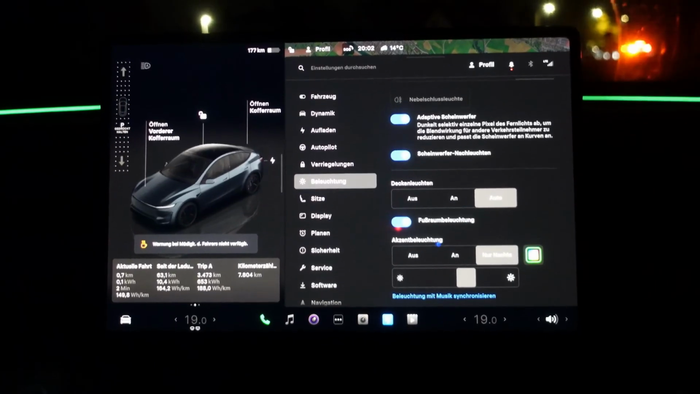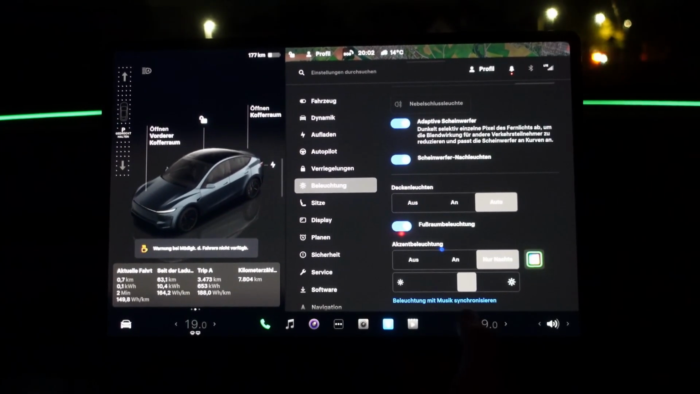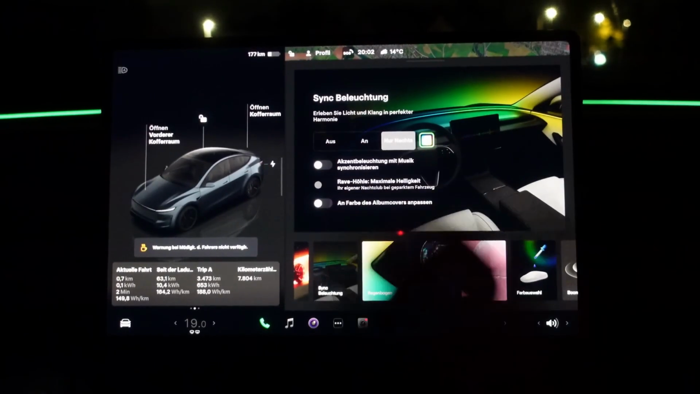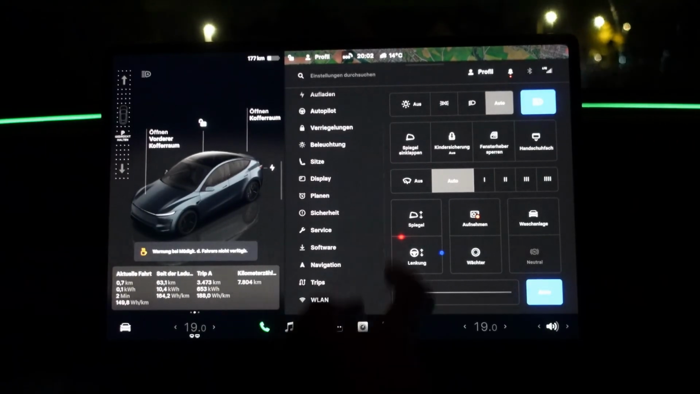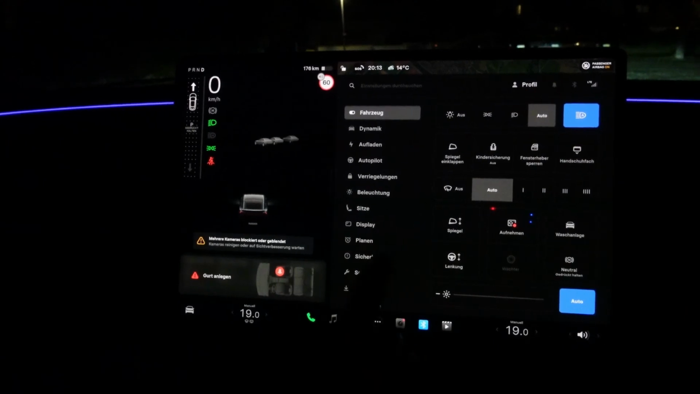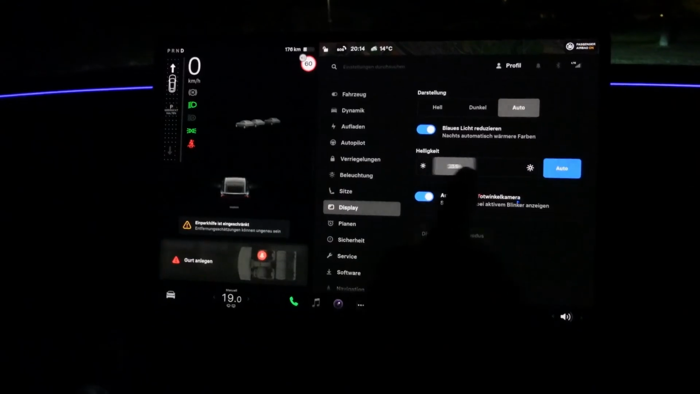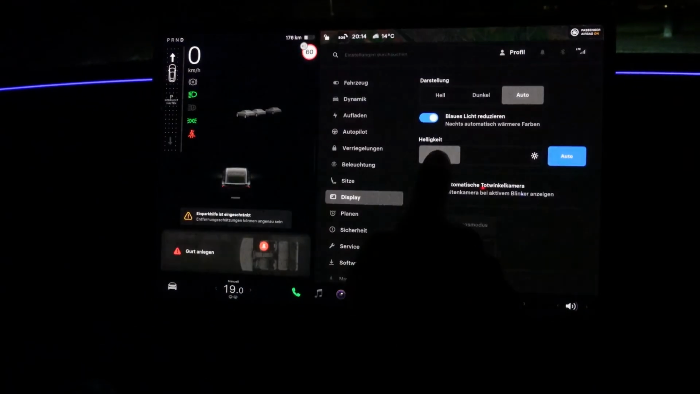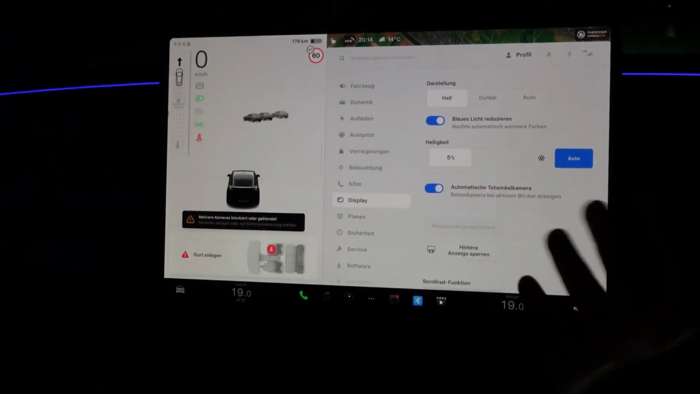Tesla has improved it a bit, but at least there is ambient lighting, but you can't adjust as much as with some others. But now you can synchronize it with the music so that the LED light pulsates with the music, which is actually pretty cool. Not all manufacturers do that so well. One thing we should also mention is here under display, because there we can, for one, adjust the brightness of the screen, and we can then set the day or night mode. This would be the day mode, then everything is white.